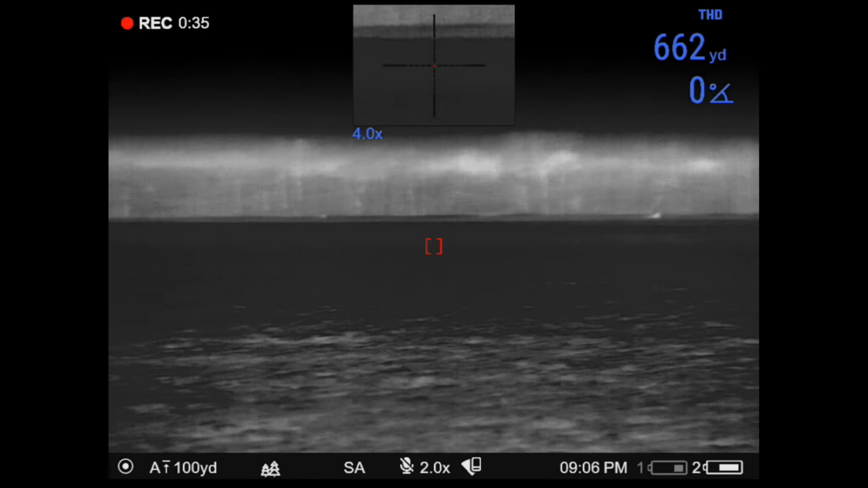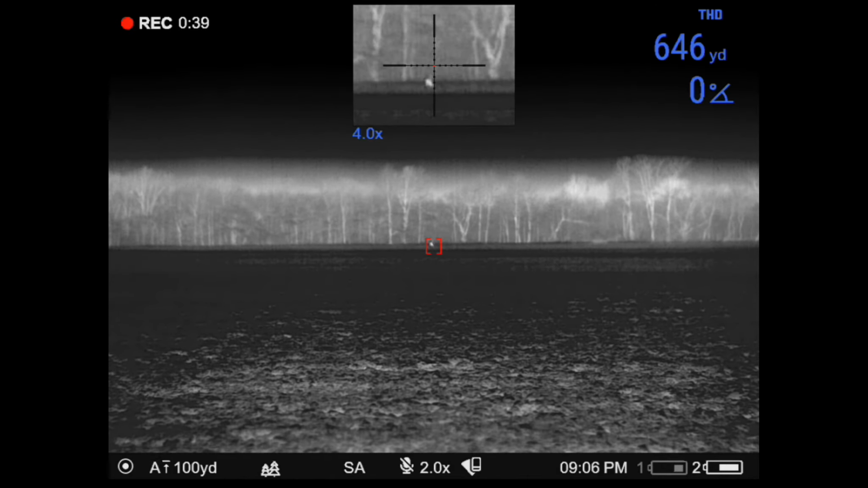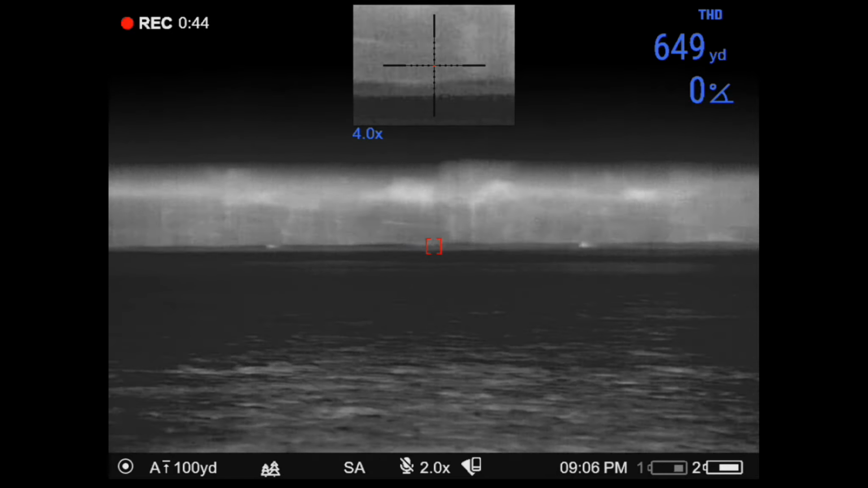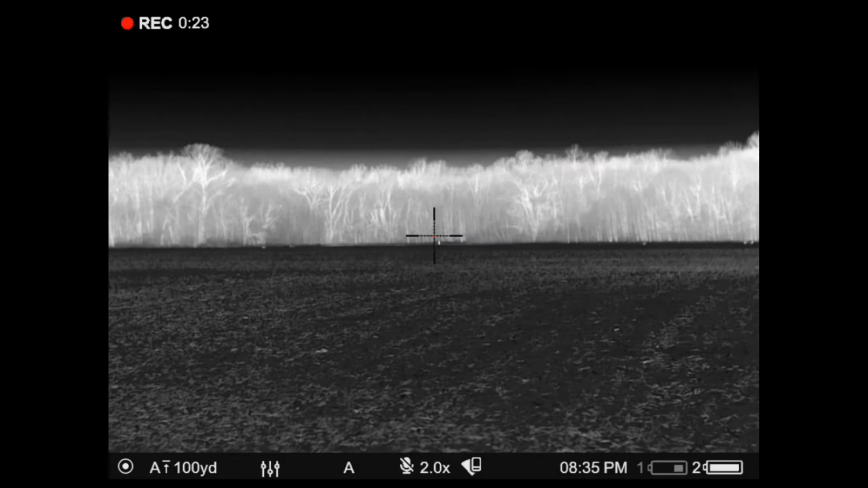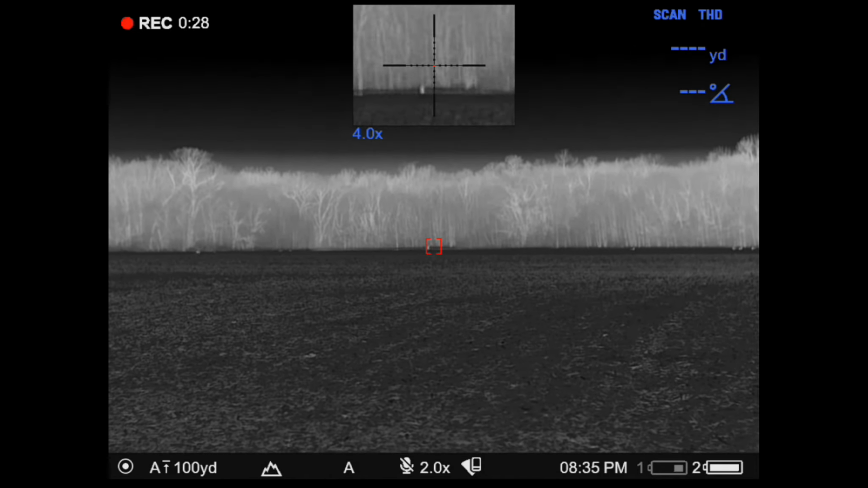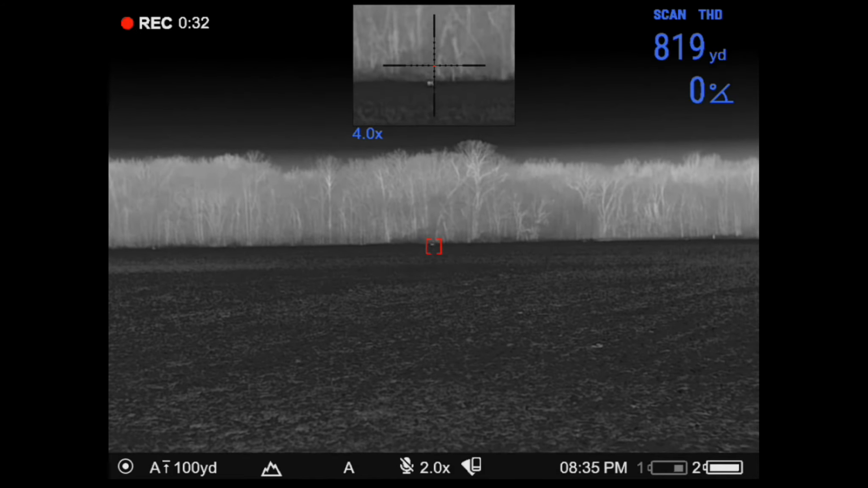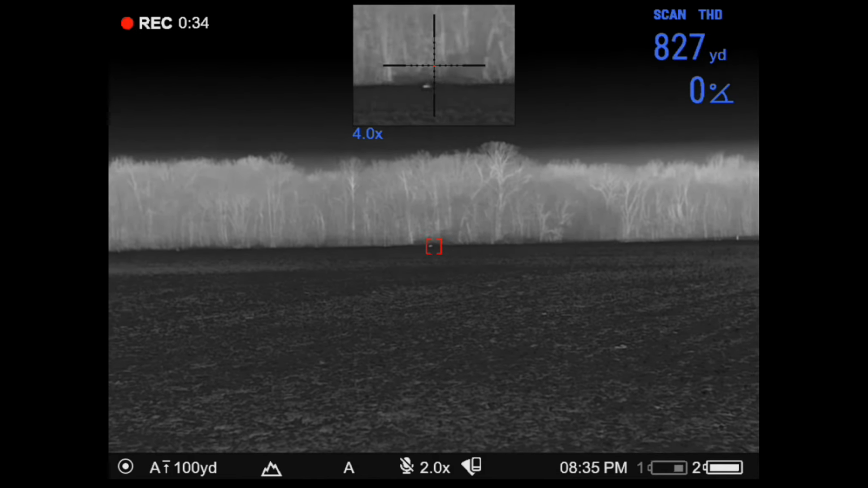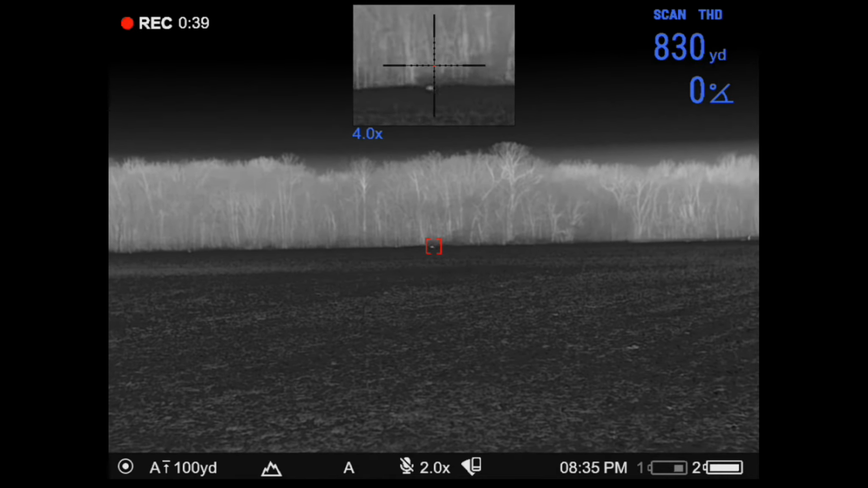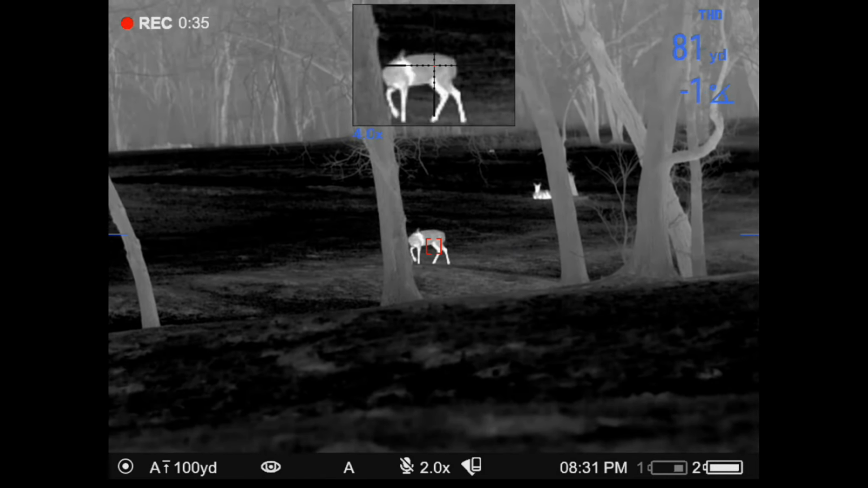I thought the Trail LRF and Digisight Ultra LRFs that I've run in the past, the rangefinder was phenomenal and accurate, but the rangefinder in this thing is really noticeably faster at acquiring targets. Those are coyotes back there at in excess of 800 yards, and that thing's picking those up no problem at all. The tree line there is about 1,000, so I know it's getting a good reading in the vicinity of those coyotes, and that's pretty phenomenal.